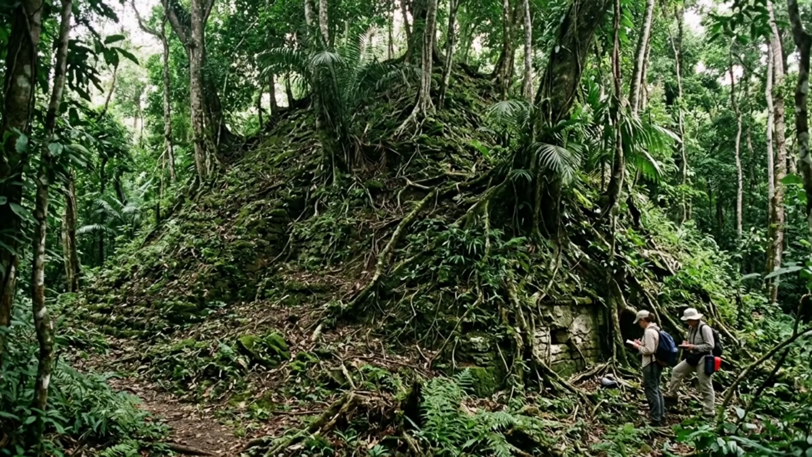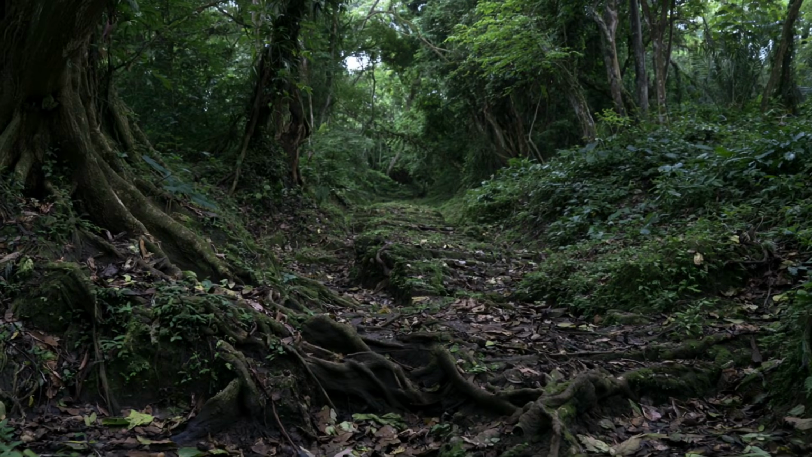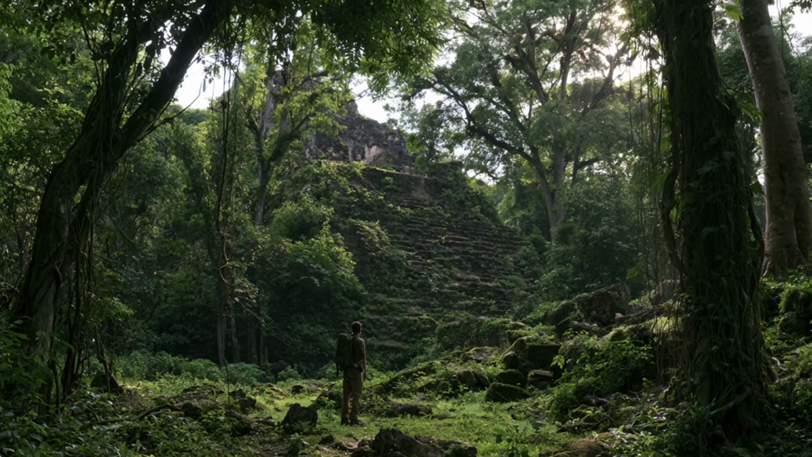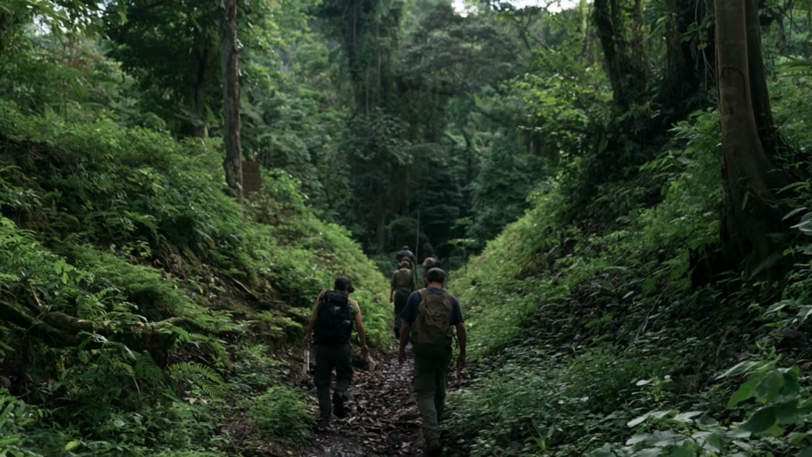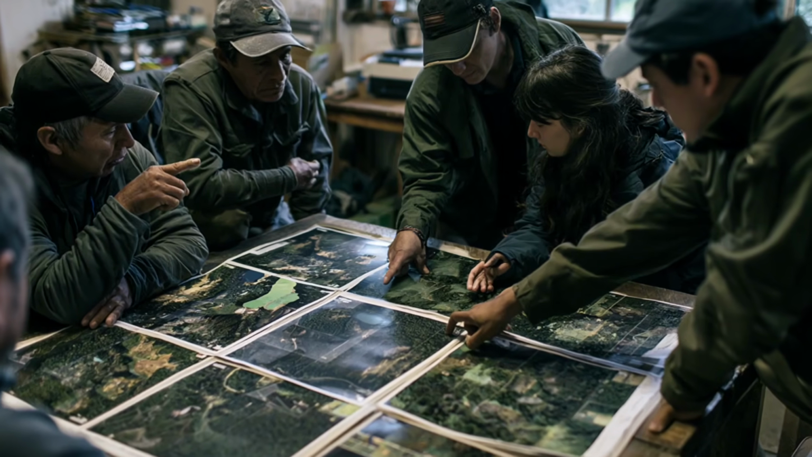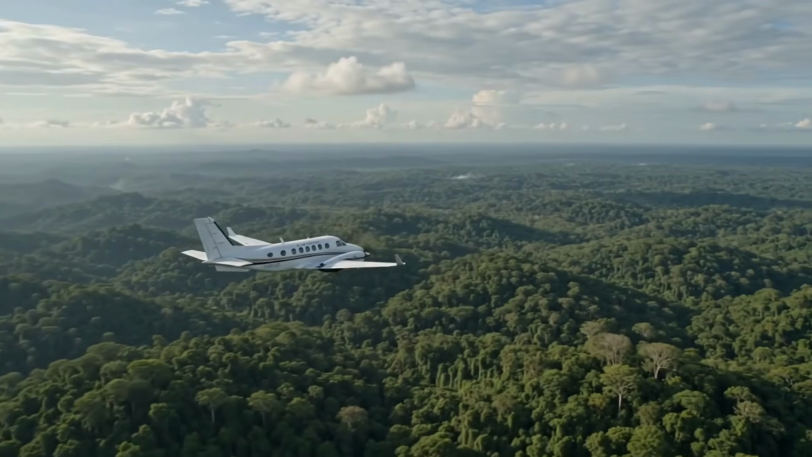A mound covered in trees can look completely natural. A raised strip of earth disappears beneath roots and undergrowth. Structures separated by only a short distance can remain invisible to researchers walking right between them. So archaeologists started looking at the jungle differently, not from the ground, but from the sky.